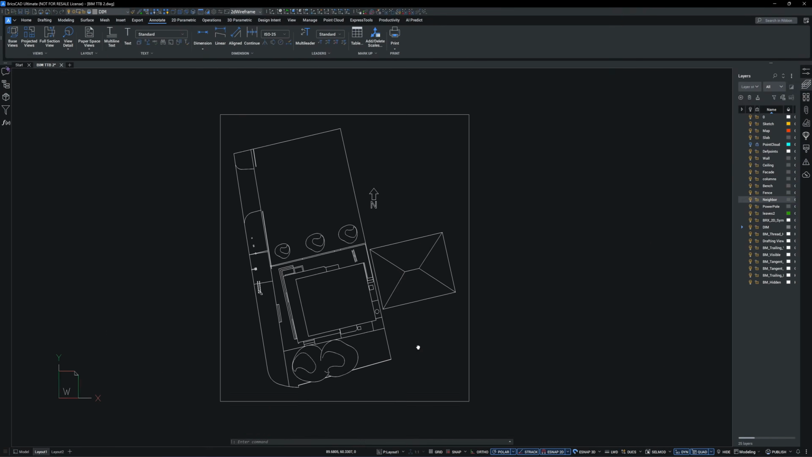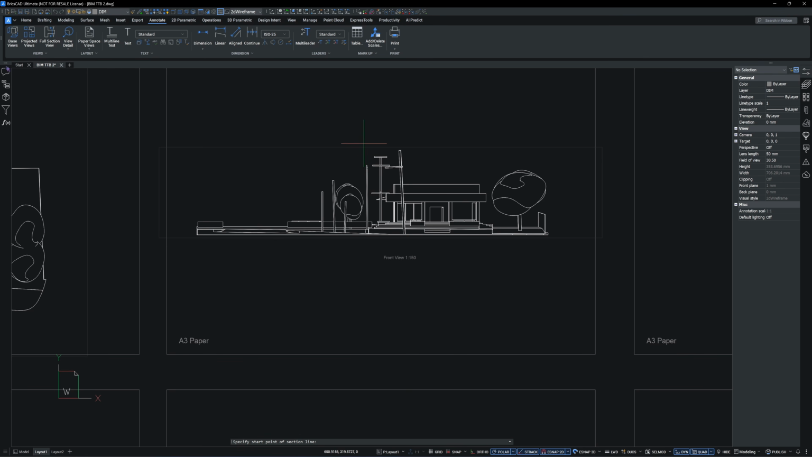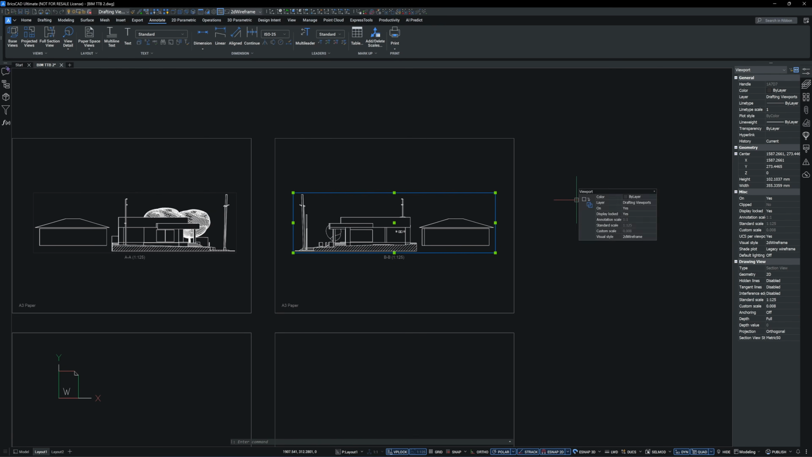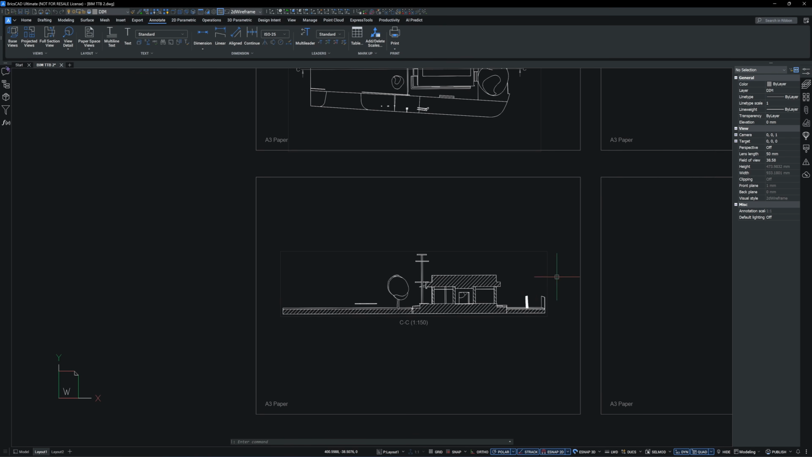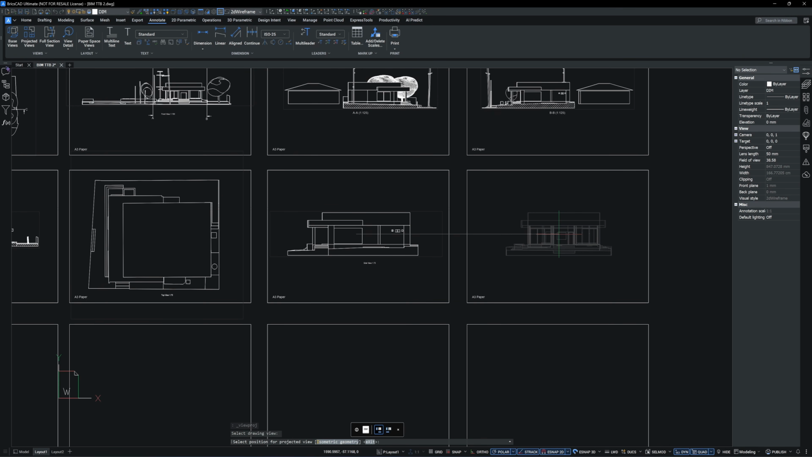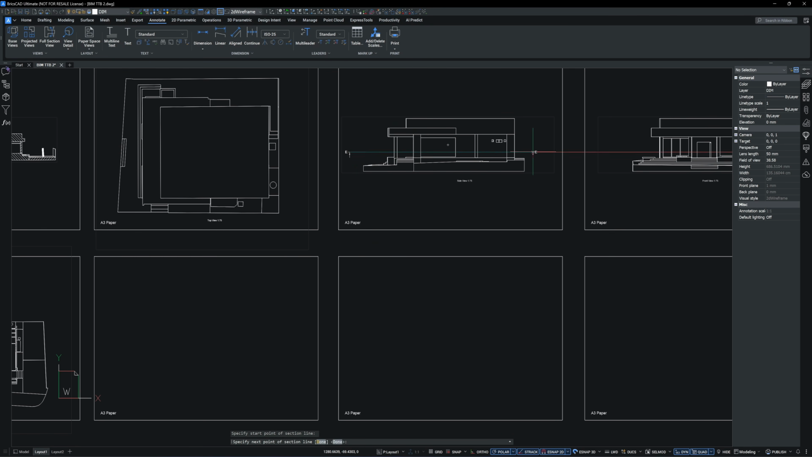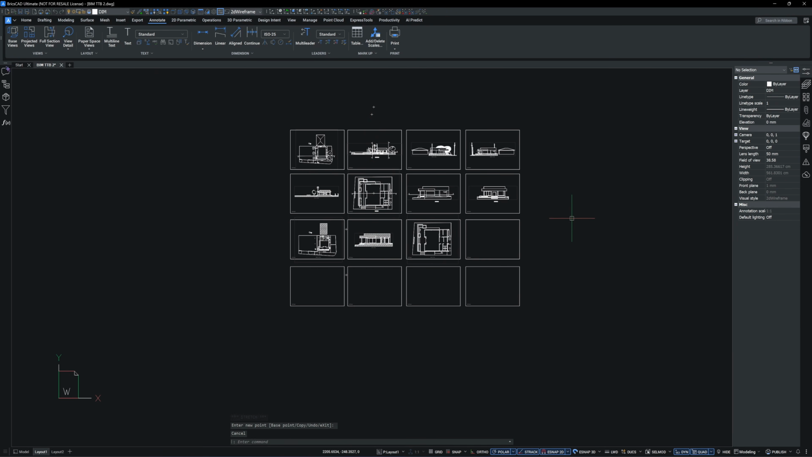BricsCAD has an automatic 2D drawing generation feature. From the 3D model, you can create as many projection or section views as you need, and they are generated in just a split second. In this project, I will generate 16 2D drawings. Doing this manually would take days, but with automatic drawing generation, it completes in seconds.